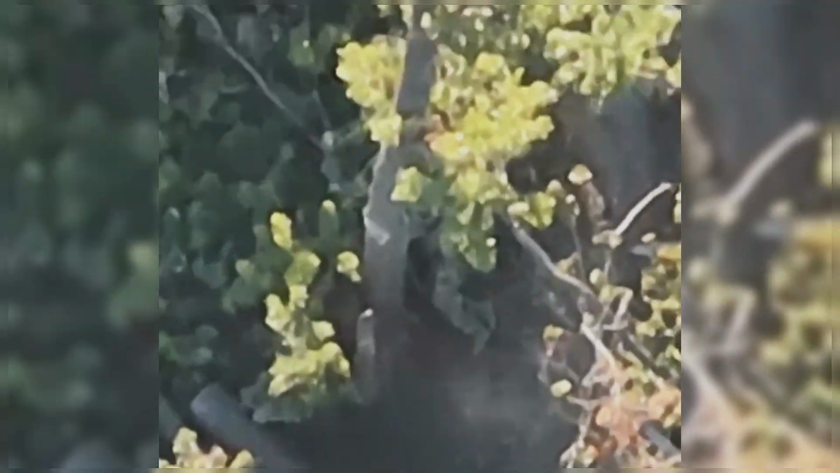This engagement highlights how Ukraine's FPV operators use terrain awareness and synchronized timing to dominate even in dense, unpredictable environments where every shadow can become a target zone.